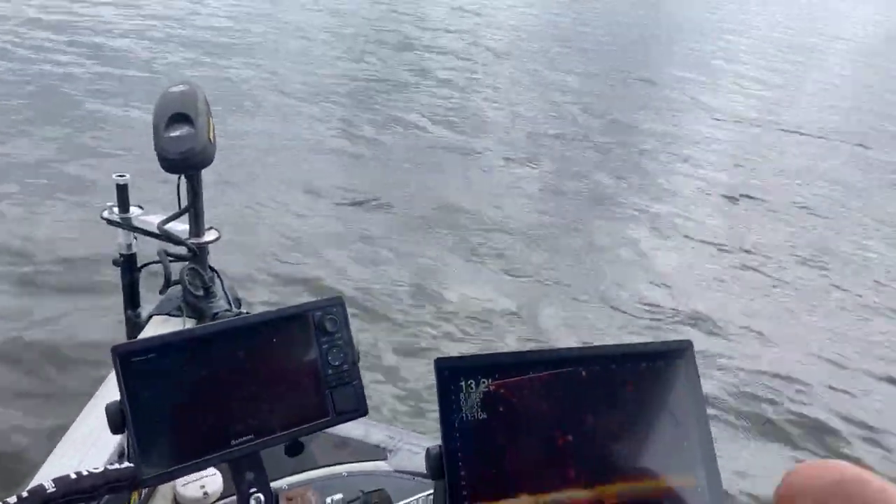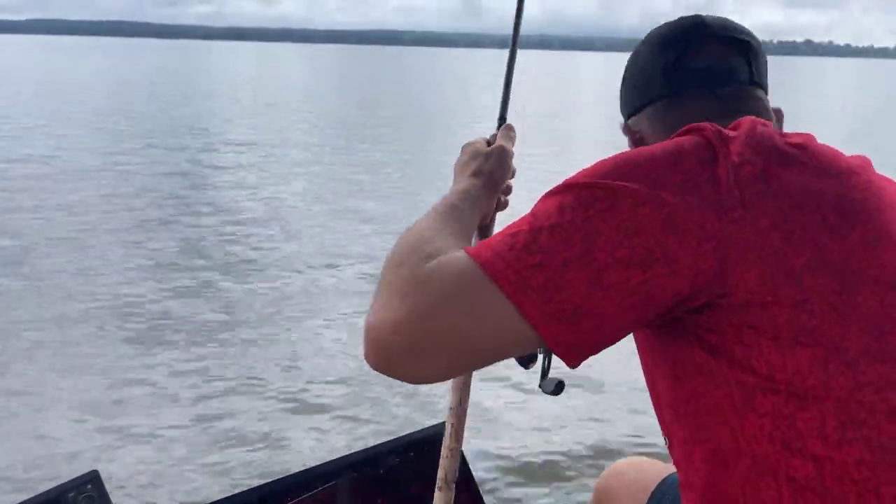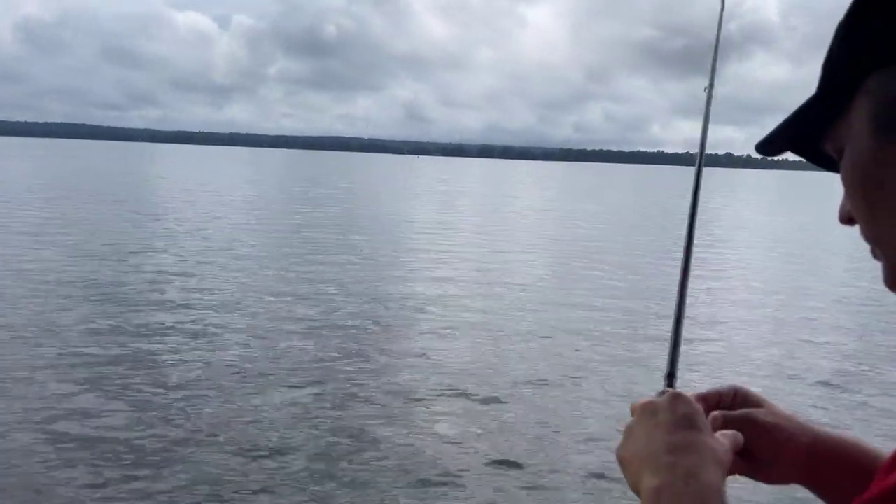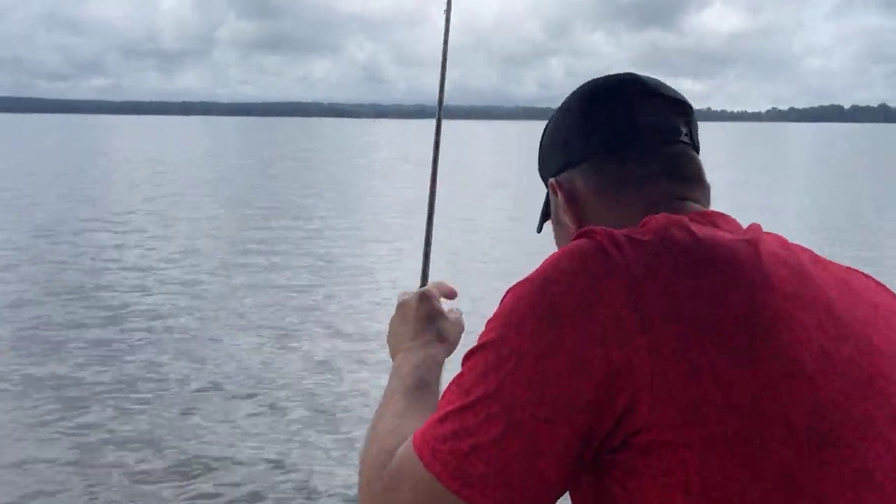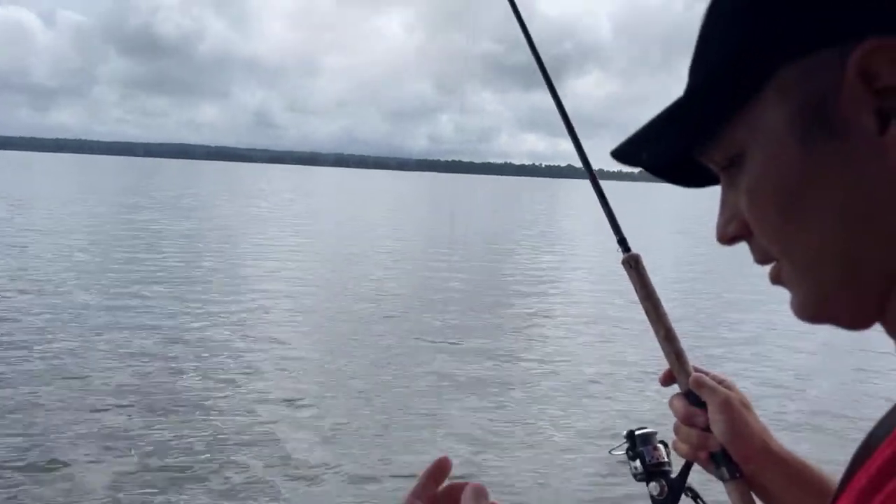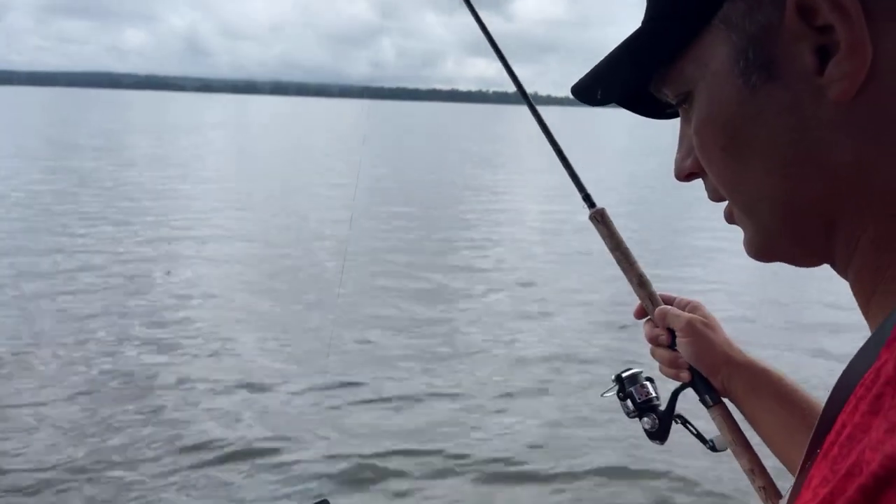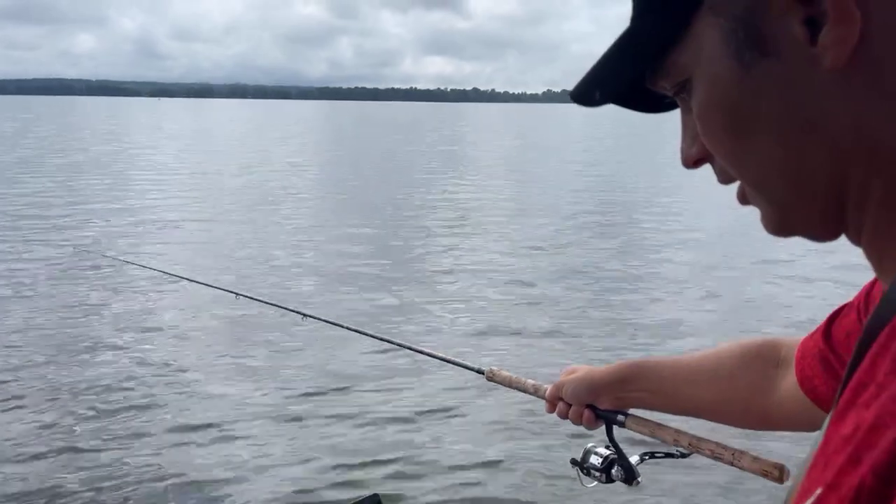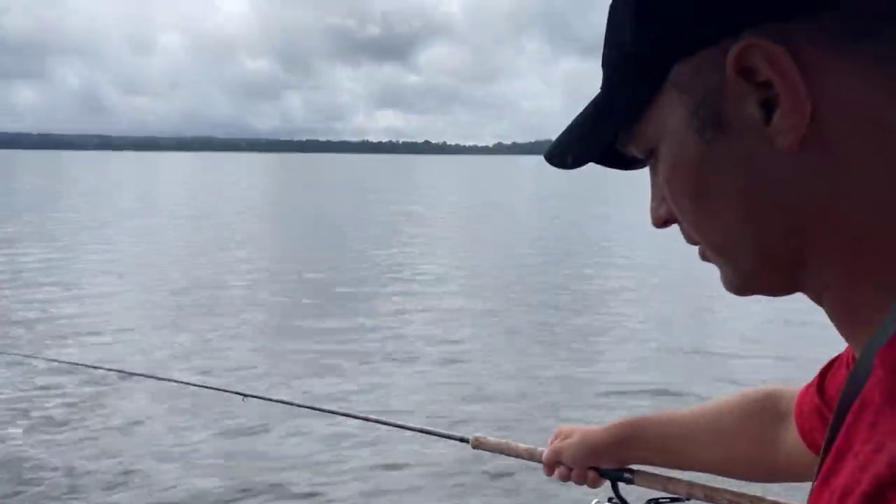Oh my goodness. I don't know how he didn't set the hook on himself. I mean, he just fired right on down. He went right back to that stump, so I'm going to try him again. I'm going to try to get it moving coming across him this time, because that time he came up and hit, but he didn't swallow it. So if I can get him moving to get a reaction bite out of him, it would be more likely for him to grab it and hang on to it.